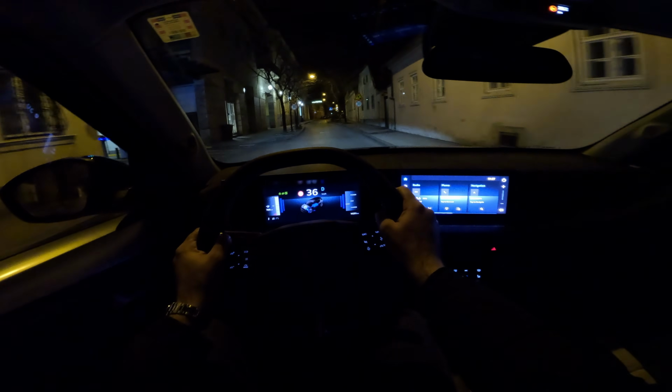Buttons here would suit this dashboard so well, and also here on the right.